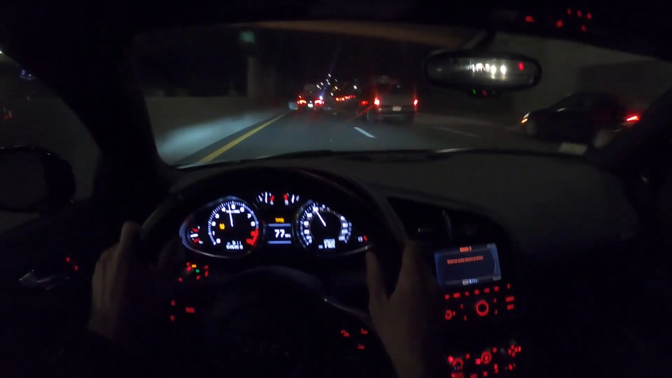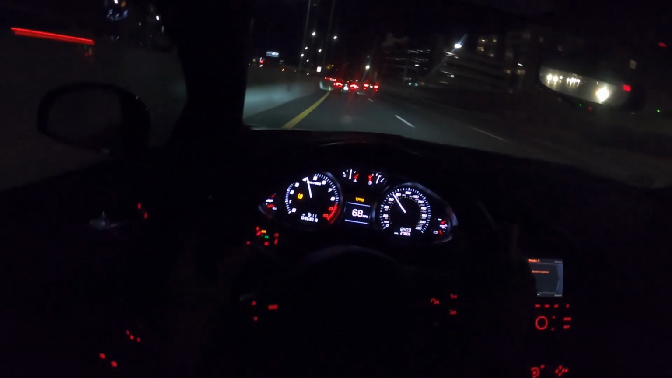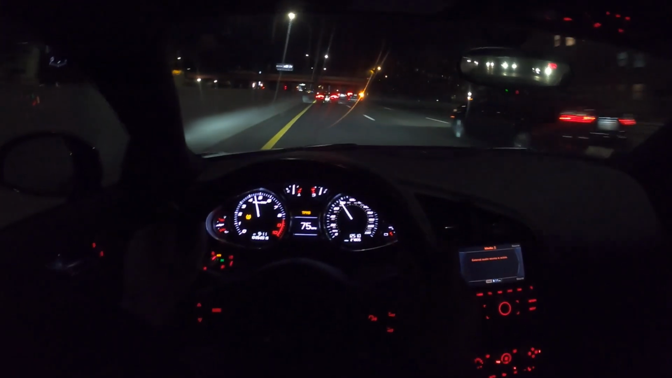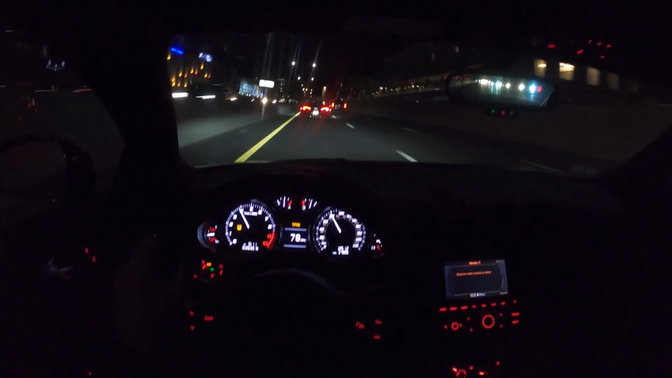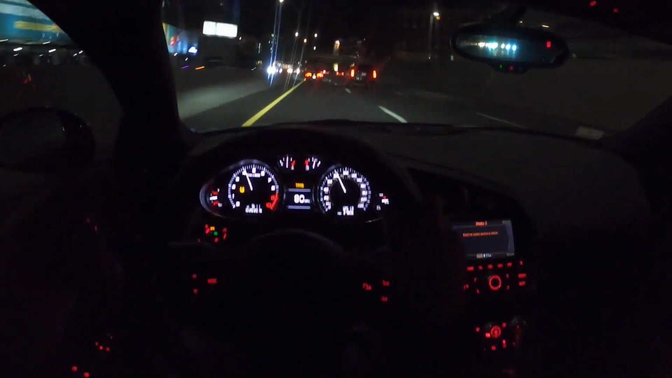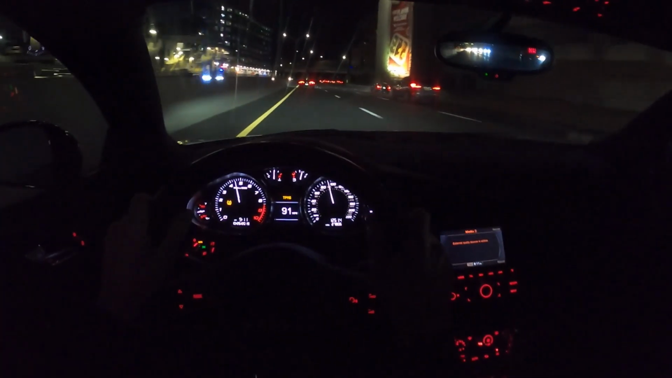Don't even know how to go about recording audio for this. This is just so ridiculous. By the way, this engine revs to 8,700 RPM. I don't think I'm going to do that, but it will do that.